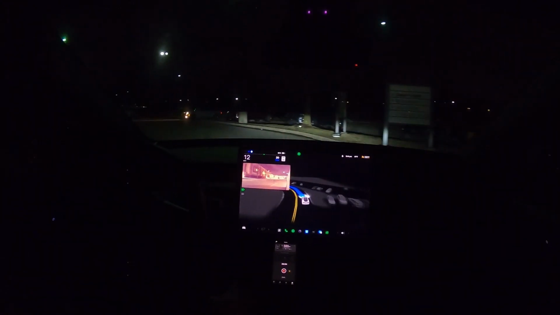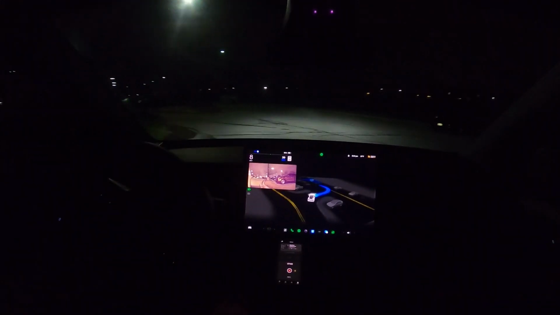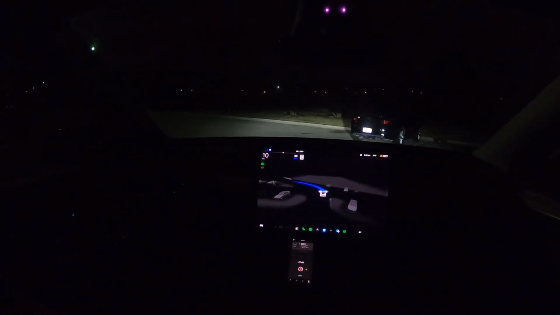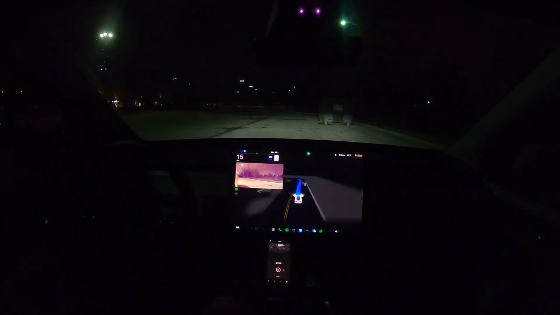Okay, a little bit of a jolt there for no reason. Slowing down, nice deceleration. Oh, it's stopping for this family with kids. No! Okay, I mean, all right, listen. I didn't have a navigation point set. I wanted it to interact with the family, which it technically was.